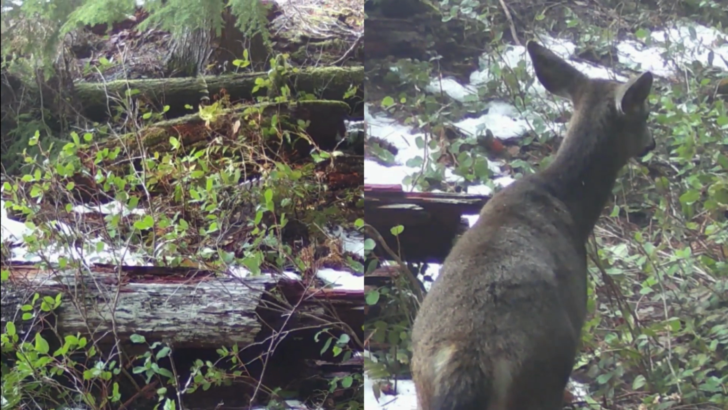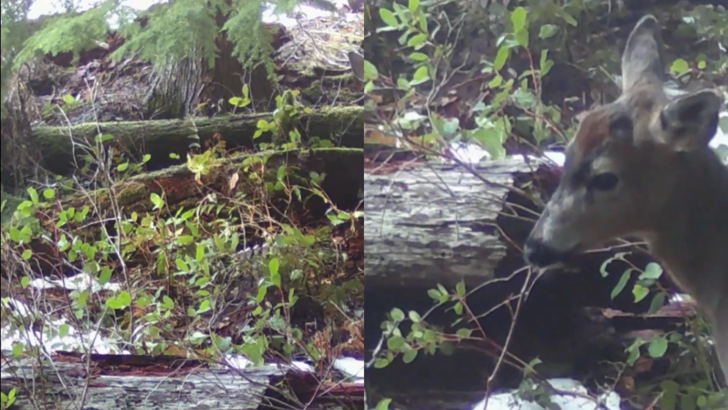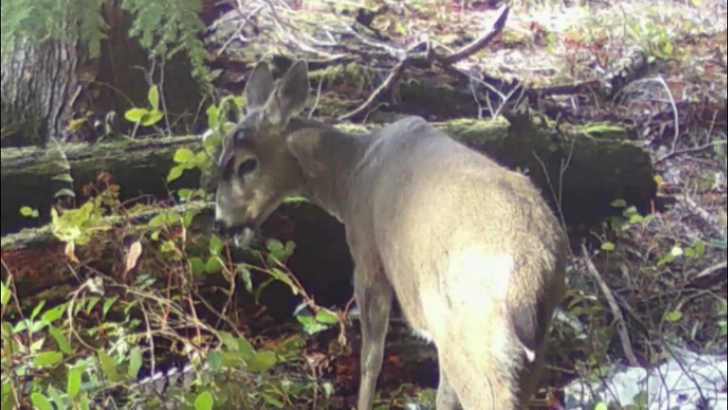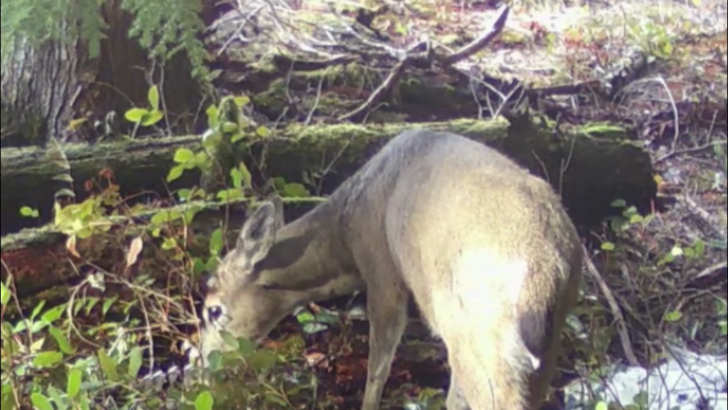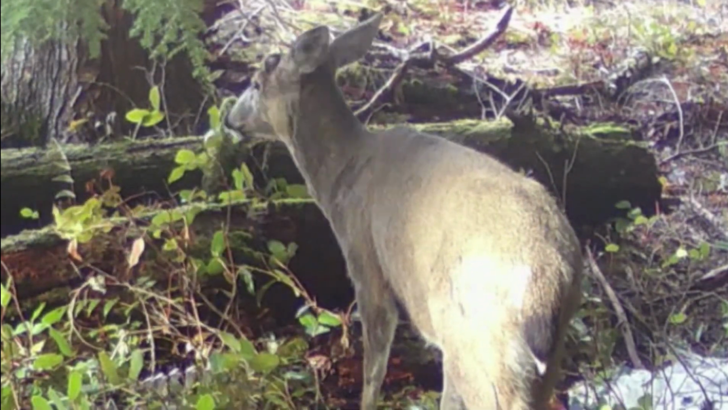So March is the time of the year that we've had some rain. The sun has melted off some of the snow, and at the elevations of 1,000 and 2,000 feet, I can get back into the forest and get into the areas where the animals are traveling and get some more cameras up.